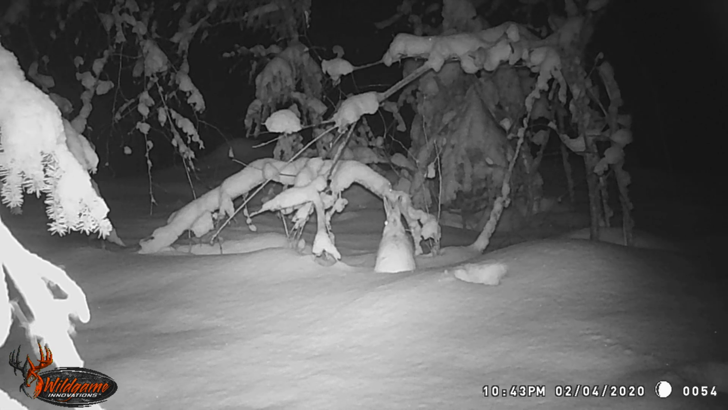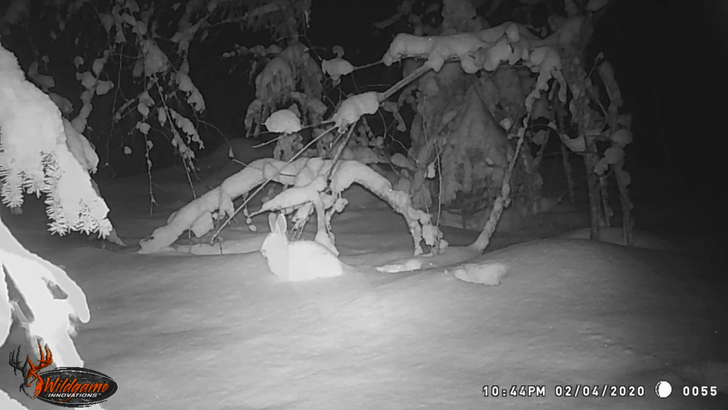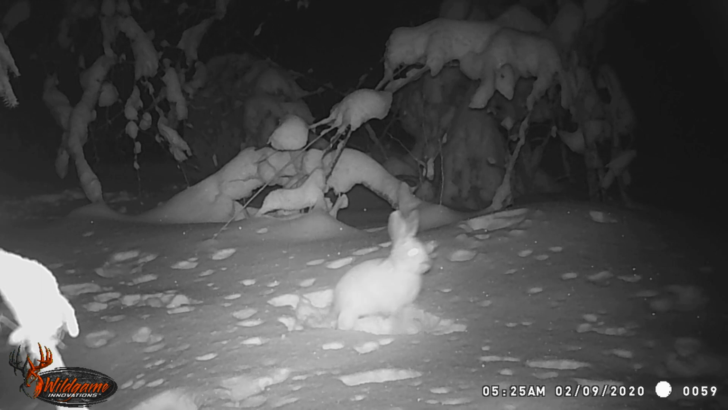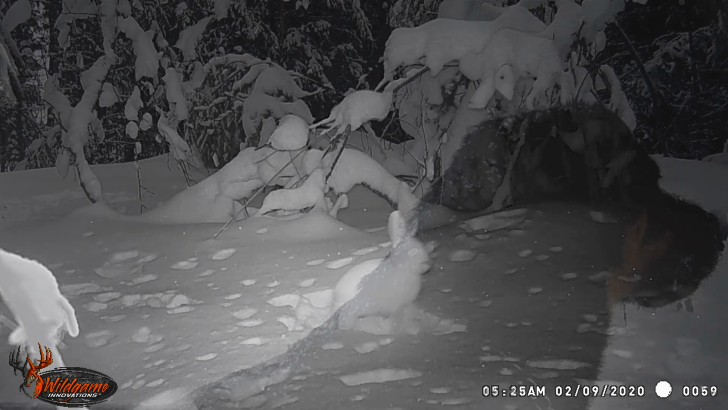But here, yeah, we can see it looks like the snow is getting a little deeper now, and we're into February now. And this rabbit's still hanging around. I believe he was staying right next to where the camera was. When I went to retrieve the camera, I kind of saw where I think he was hanging out.